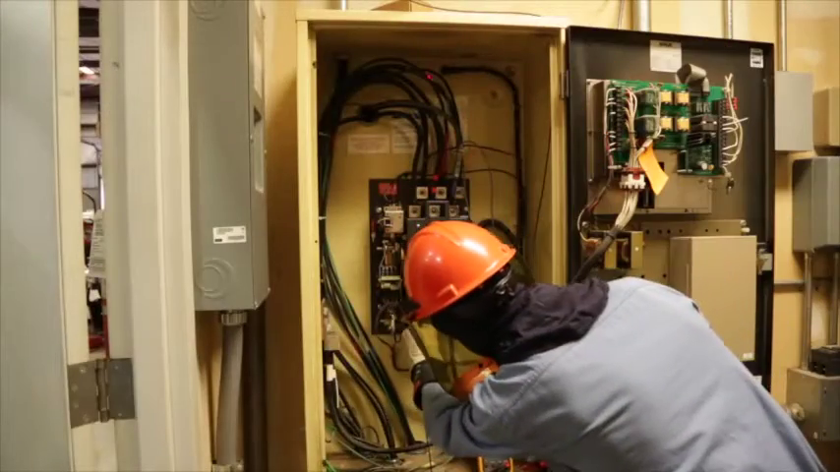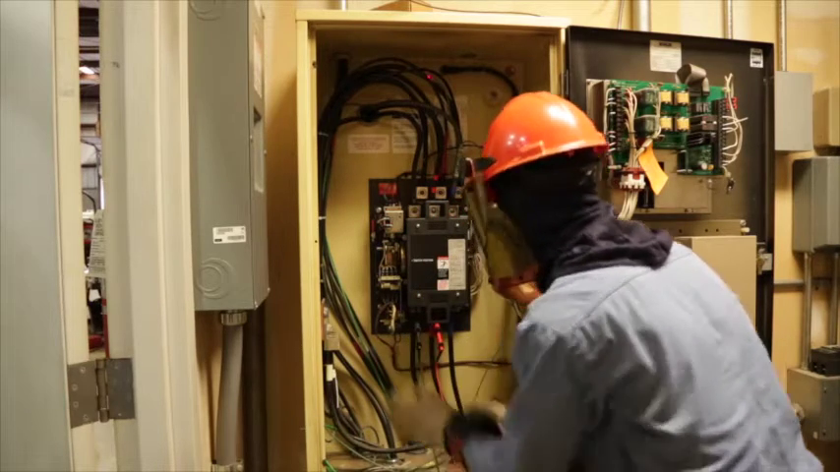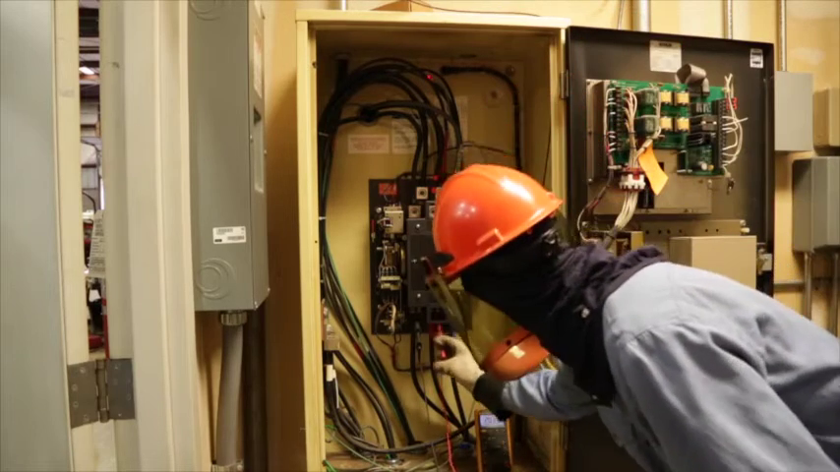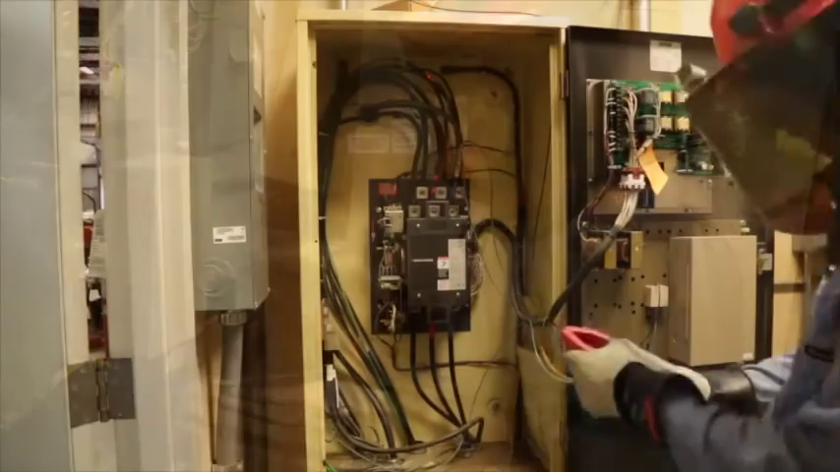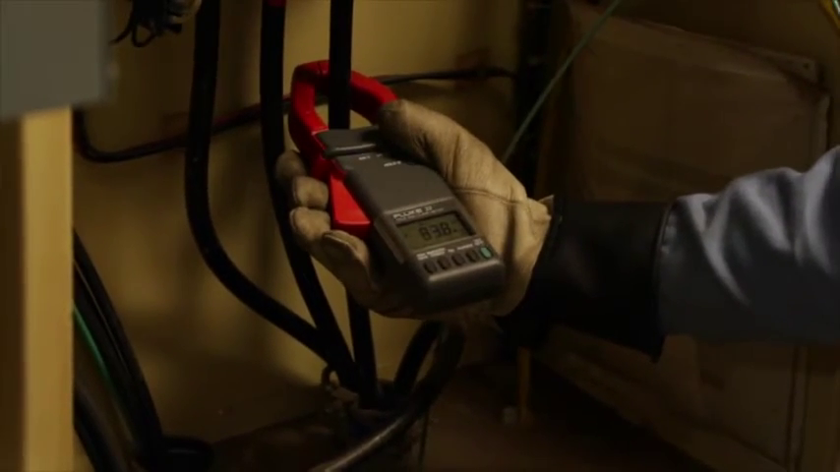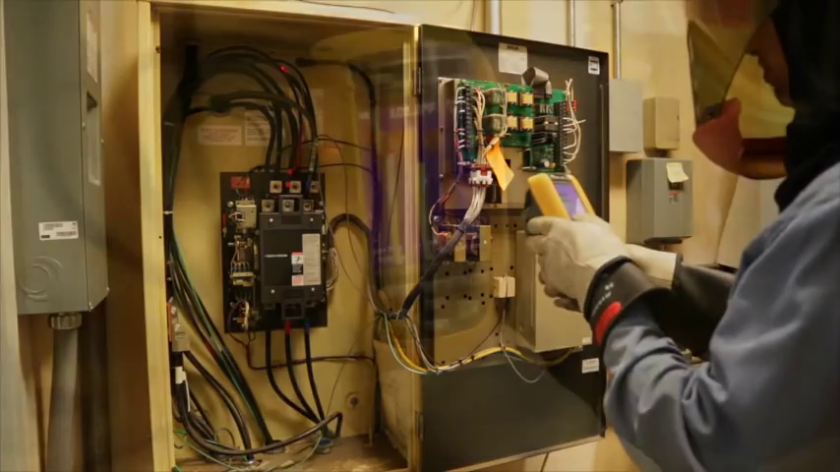First, we take readings within the transfer switch with the load being fed from the normal source. Using the voltmeter, measure and record the transfer switch voltage and check line to line and line to neutral. Record the measurements on the report. Next, check the amperage on the transfer switch and record the measurements. After recording the reading, thermal imaging begins.